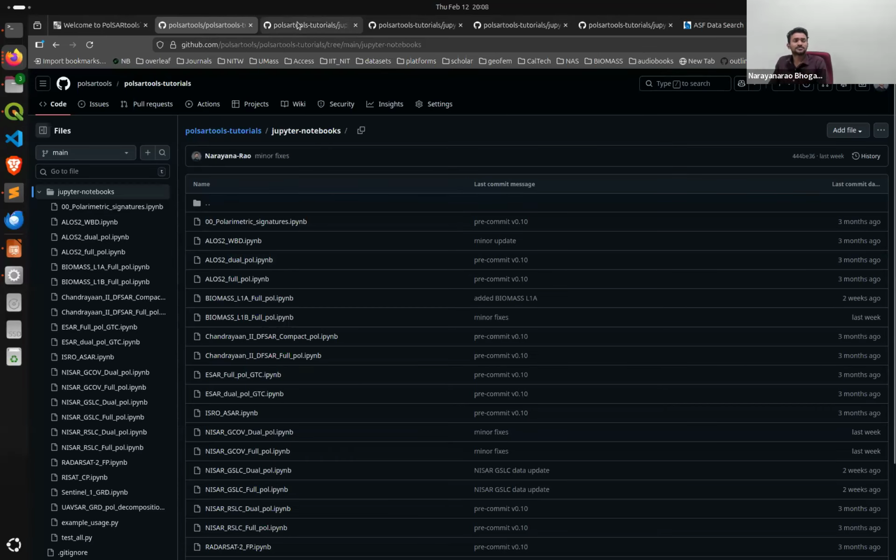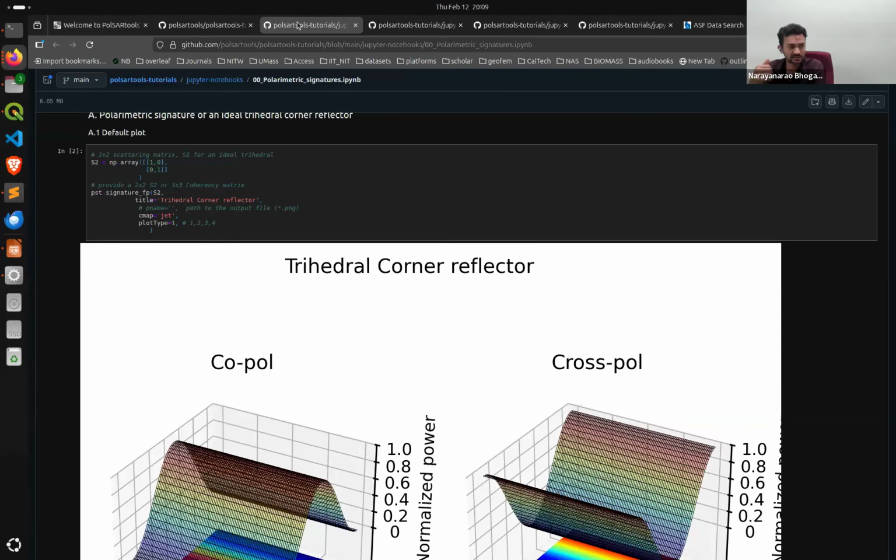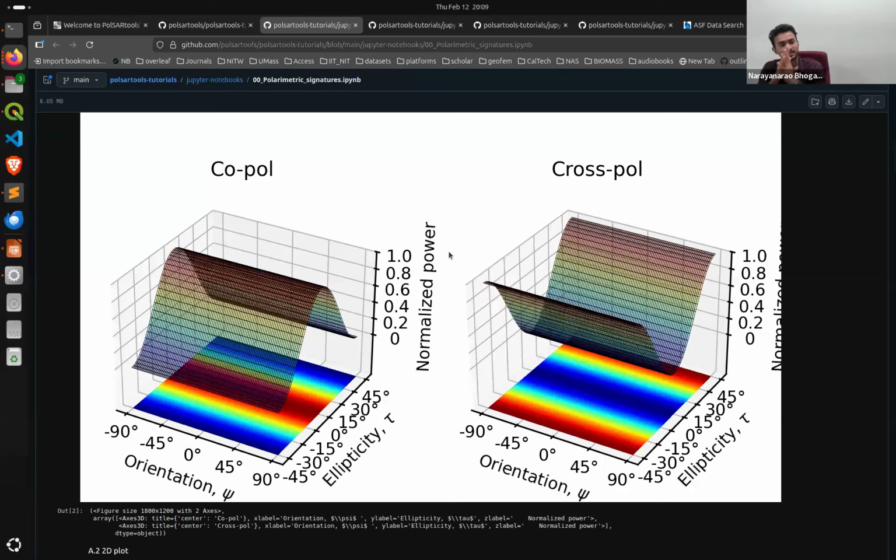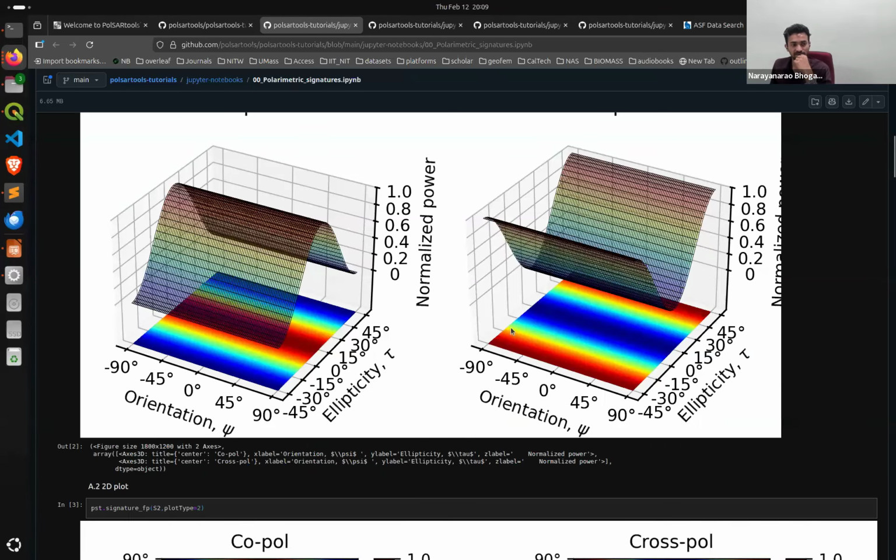Apart from this processing, as I also mentioned, this tool can be used as an educational tool, for teaching and other things. These are what we call polarimetric signatures in polarimetry. What it shows is, for any given ideal target, how the intensity, the power from that particular target, varies based on the wave orientation and ellipticity. So this is an ideal one.